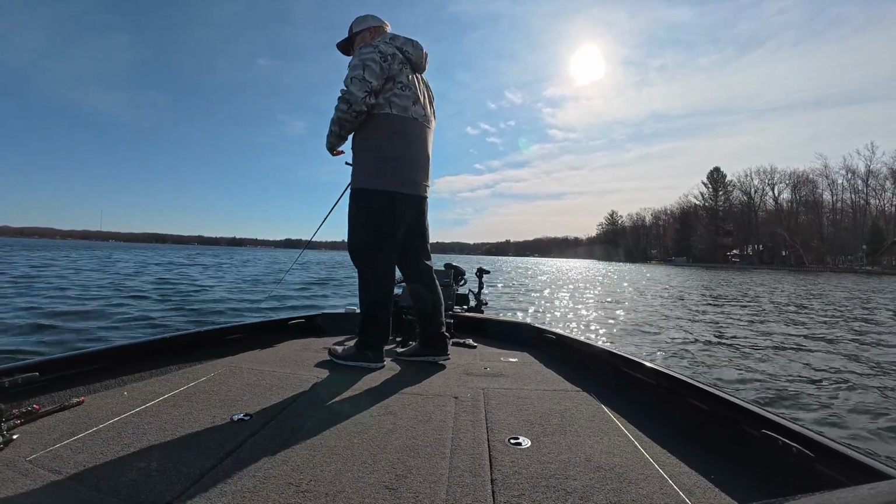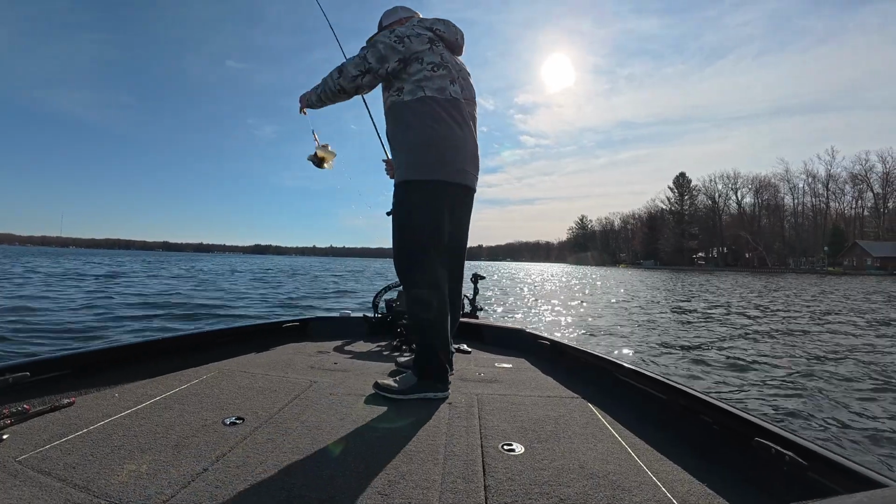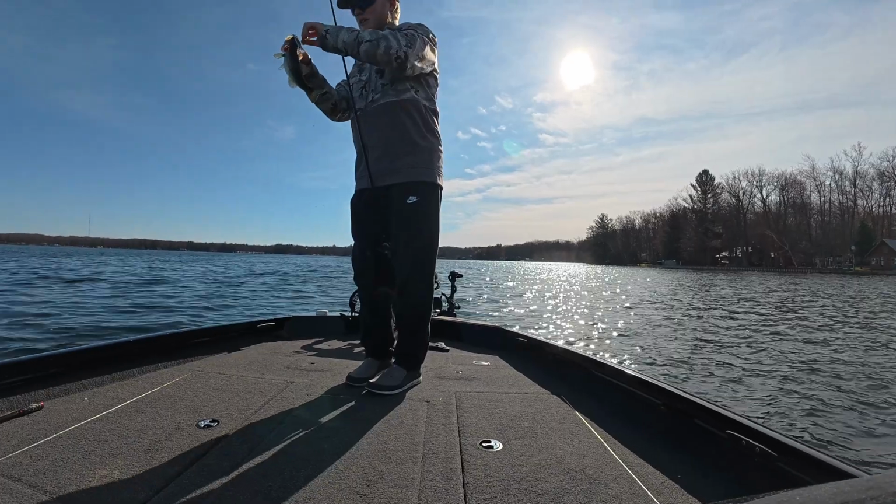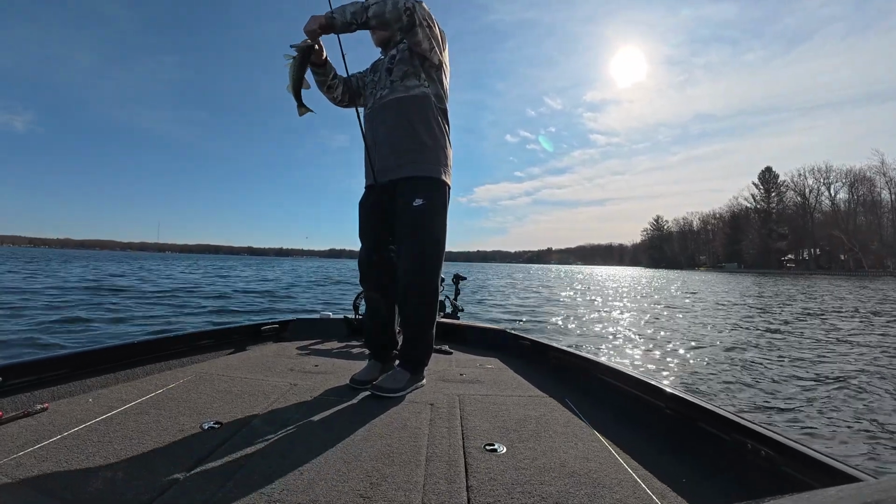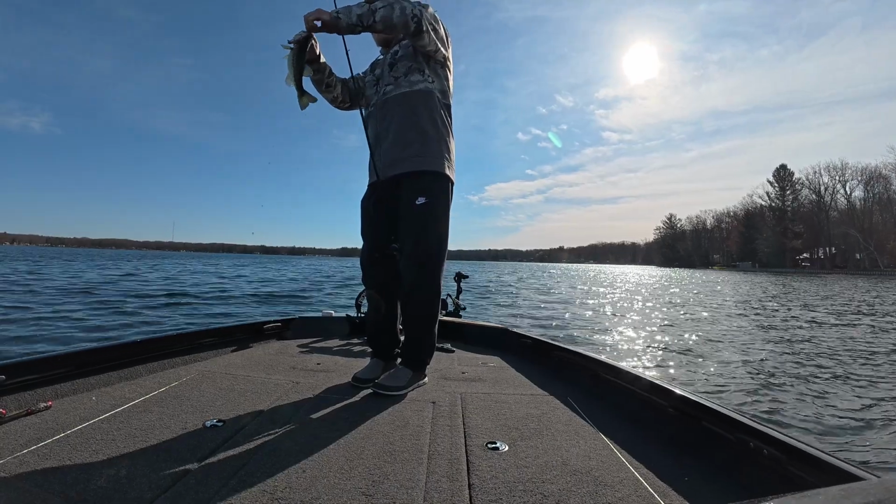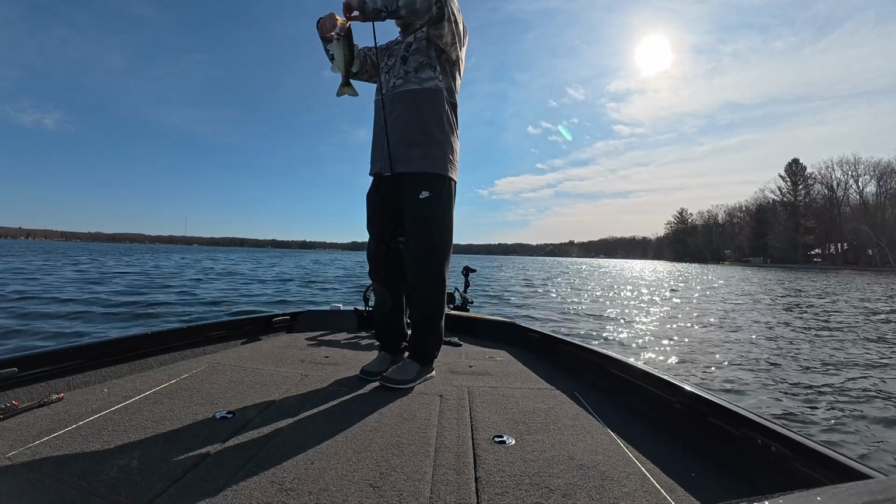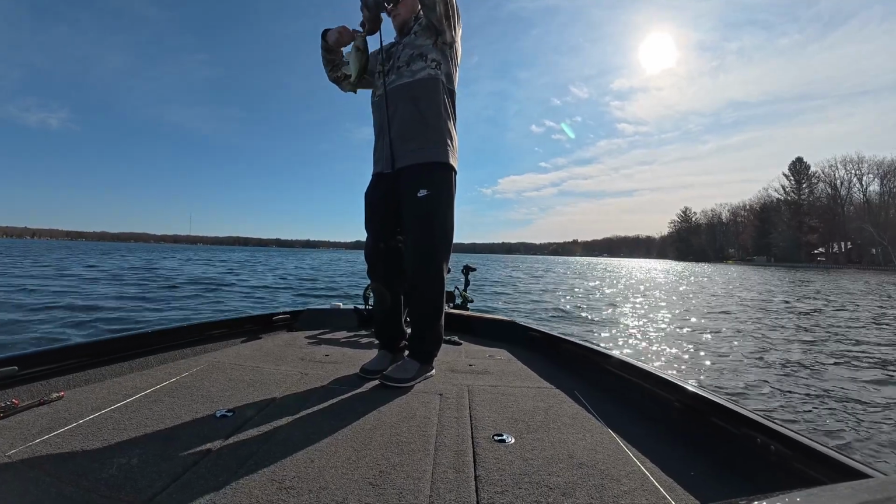Right by the boat, dude. He was chasing that thing. Right by the boat. Bass number 2 of the year for me. He swiped at that thing. Oh yeah, little one. He's warm, but man, if they're fired up in here, the jerkbait bite is my favorite springtime bite ever.